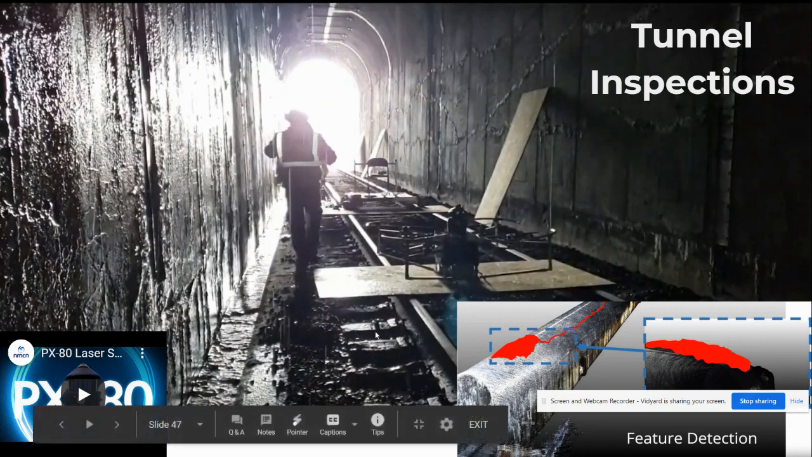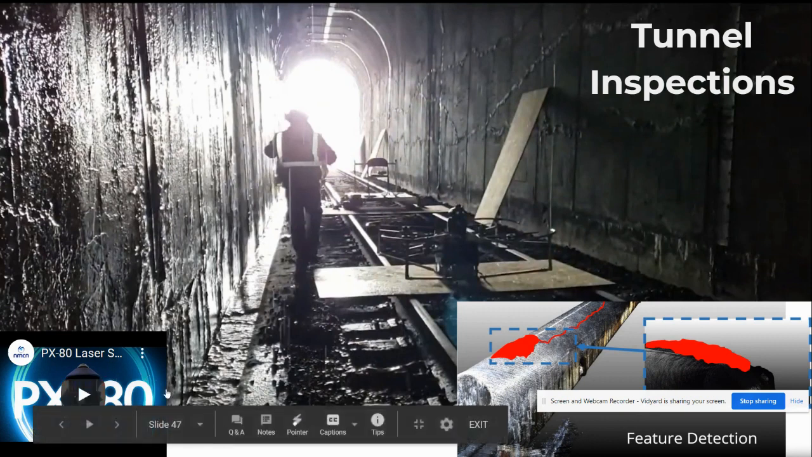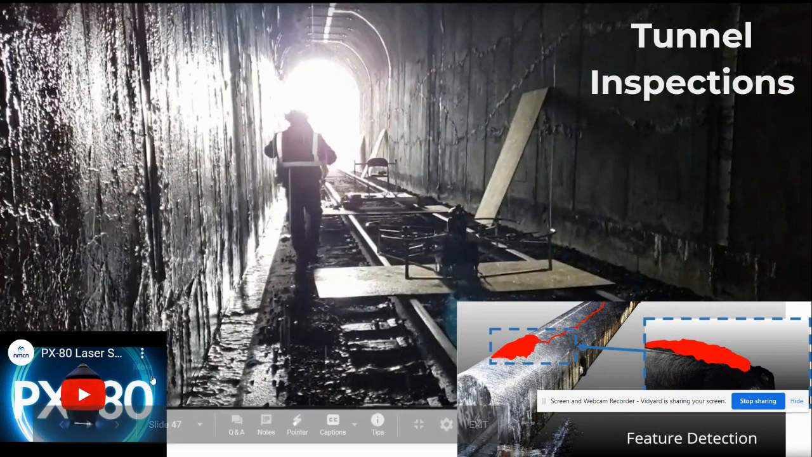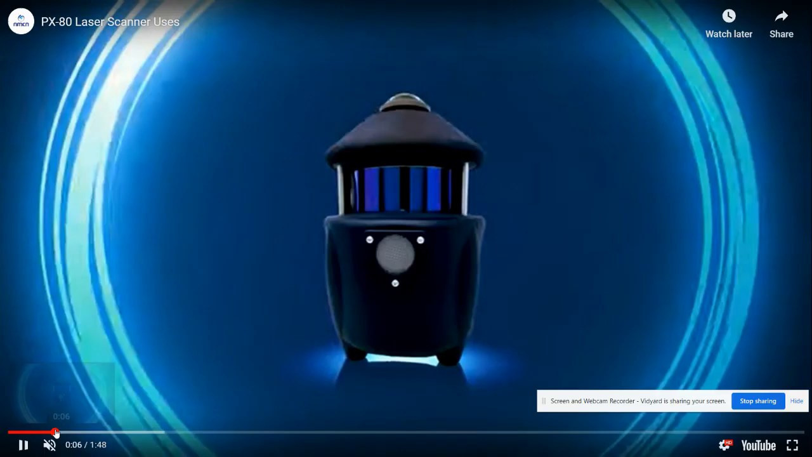Really all types of infrastructure inspection is common. This is an interesting use case in that they mounted it on a drone, and two, they also combined the PX80 point cloud data with ground penetrating radar data, GPR data, to actually get a surface assessment from the PX80, as well as a subsurface assessment from